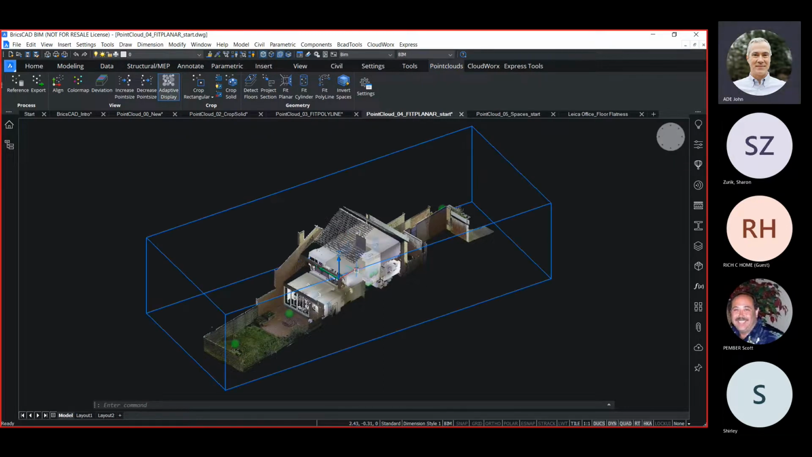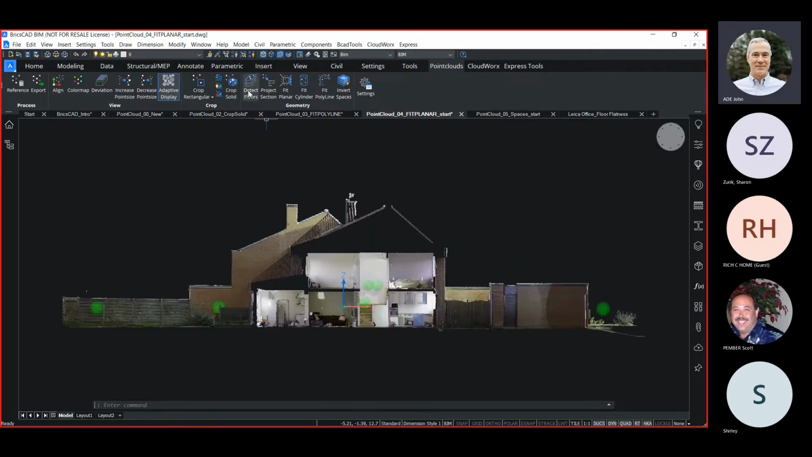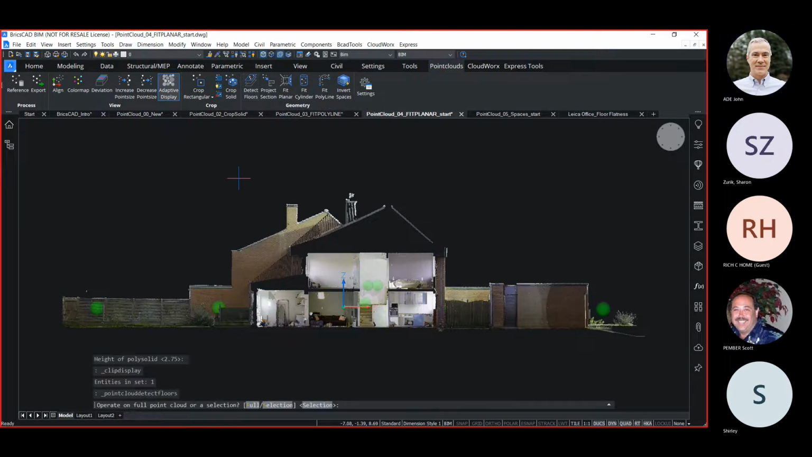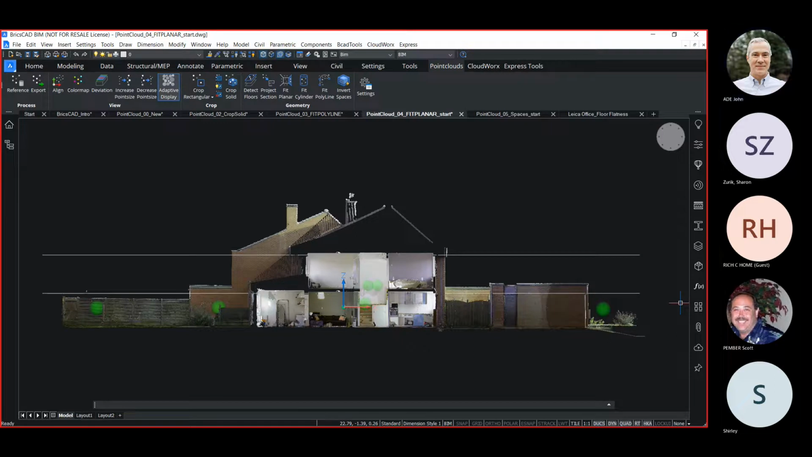Previously, we created sections to cut through our point cloud. We now can use the detect floors tool to generate sections automatically. It will create those volumes for each floor in the building by searching for regions of points with a similar Z value.